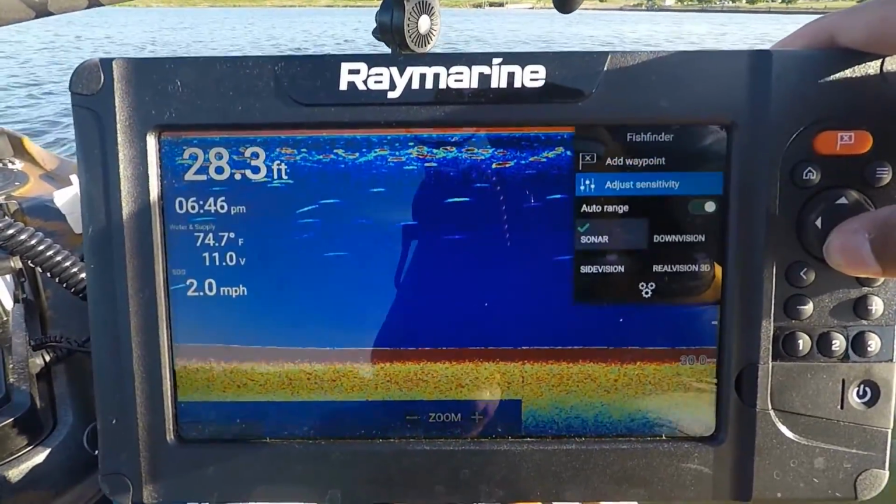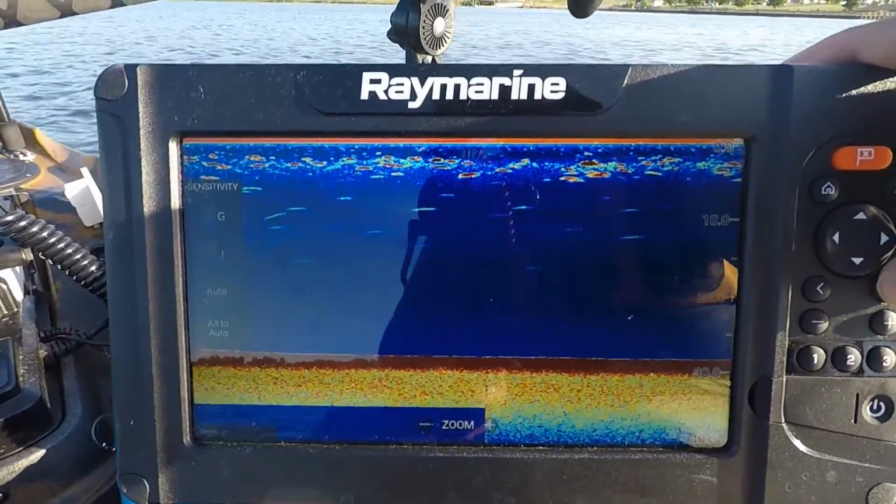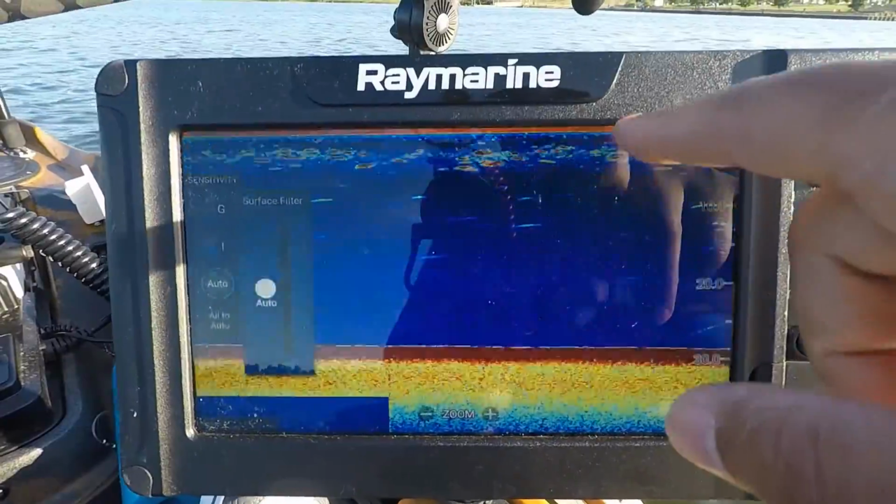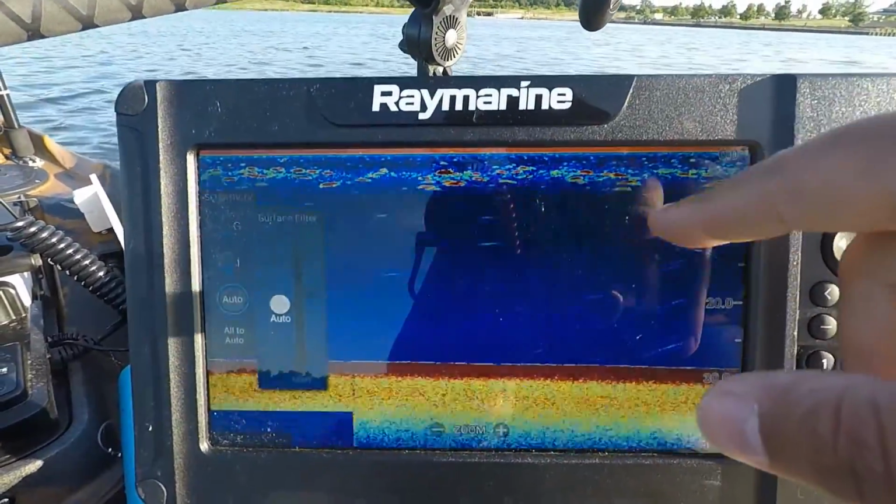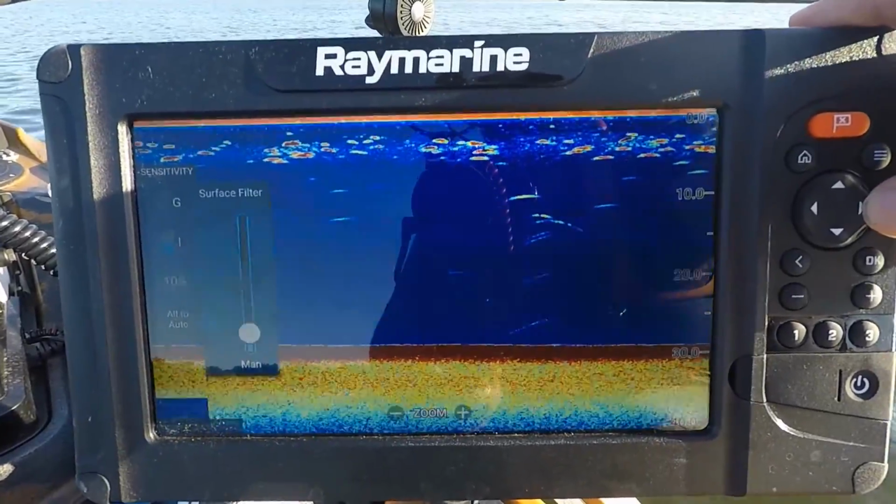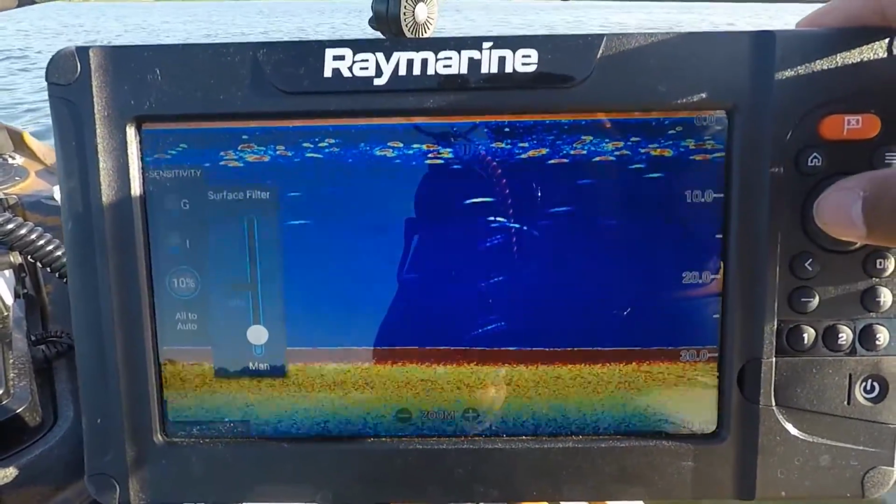Finally, we're going to go to surface filter, and for surface filter, you want to kind of just clean up a little bit of the top, but not get rid of everything, because obviously there's fish in the top layer of the water. So what I do is I go to about 10%. All right, now I'll show you what happens.